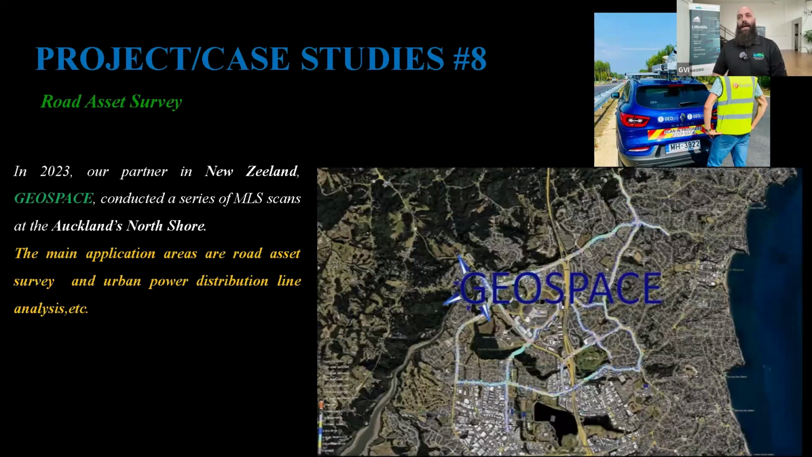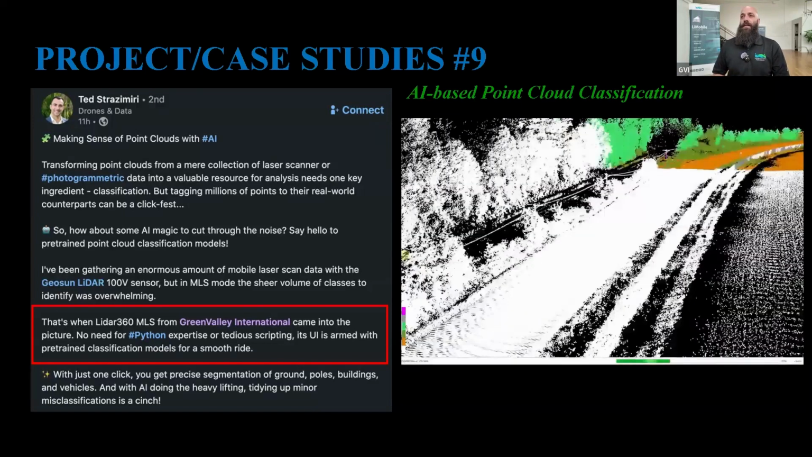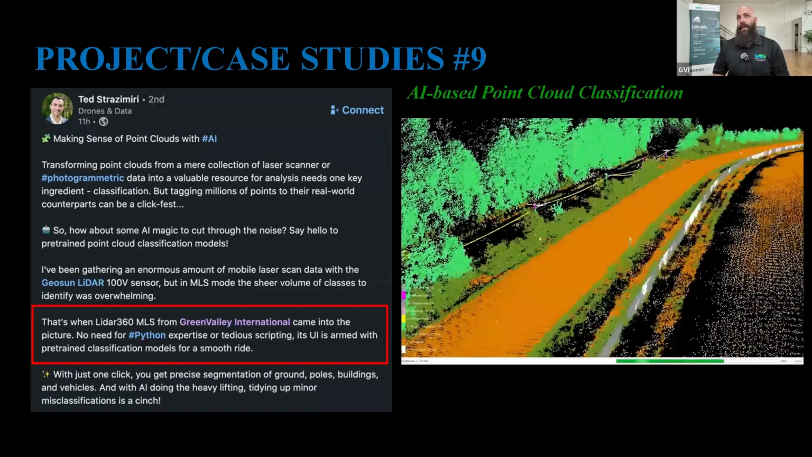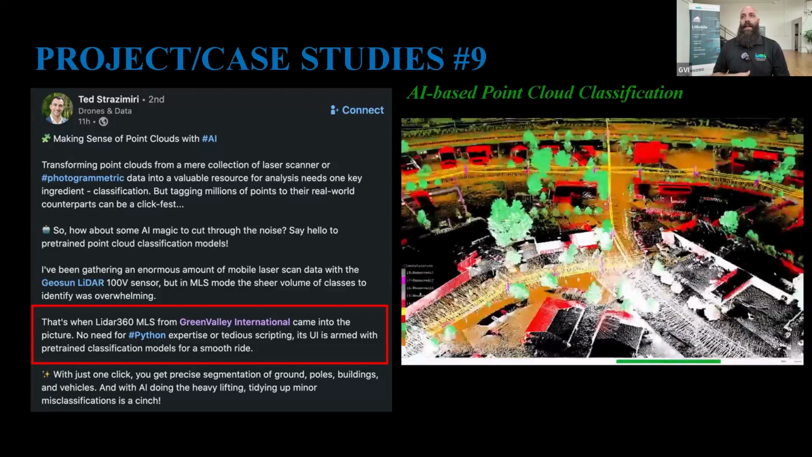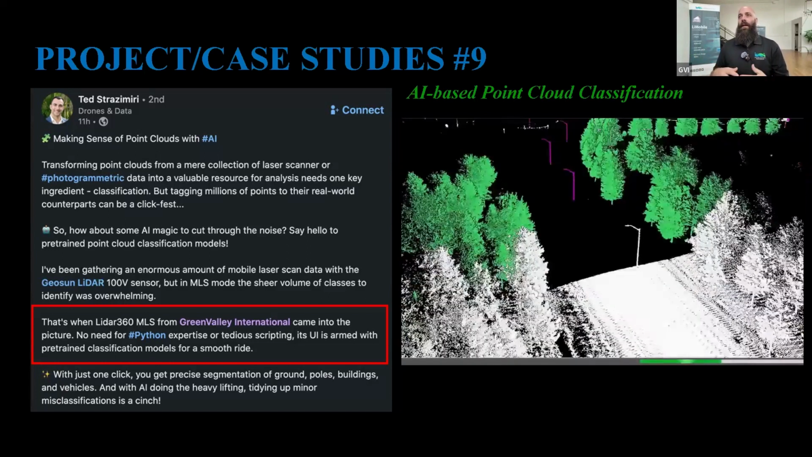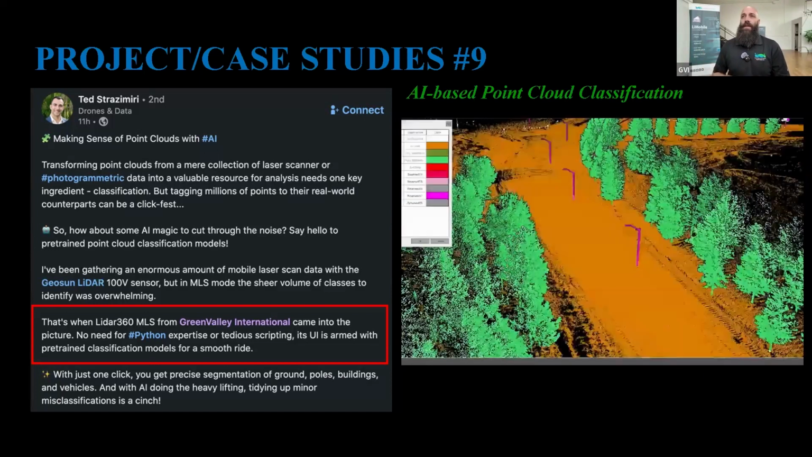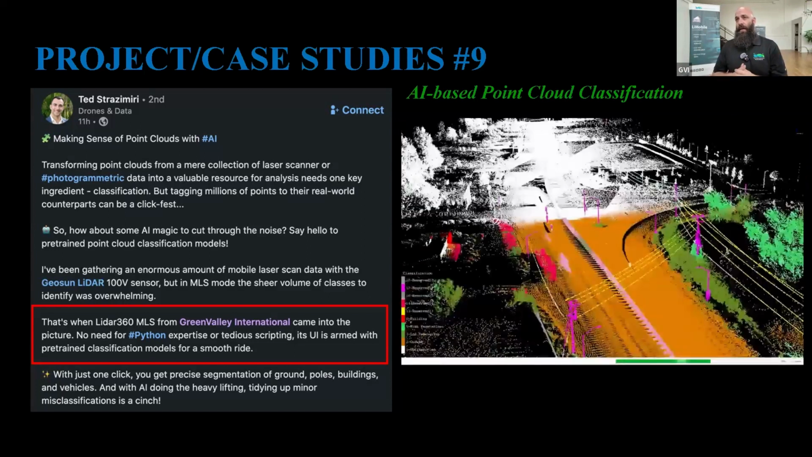And we would love to also highlight any project case studies that any individual may have with our system, such as the next one, which is from one of our close contacts in Canada. He's a professor in Canada, and his name's Ted. He was able to take data collected from a third-party system and run it through LiDAR360 MLS and truly highlight that what used to be done with Python and coding is now truly just a one-touch effort, getting results right away, knowing what you have, and being able to maintain and manage those in an extremely effective way.